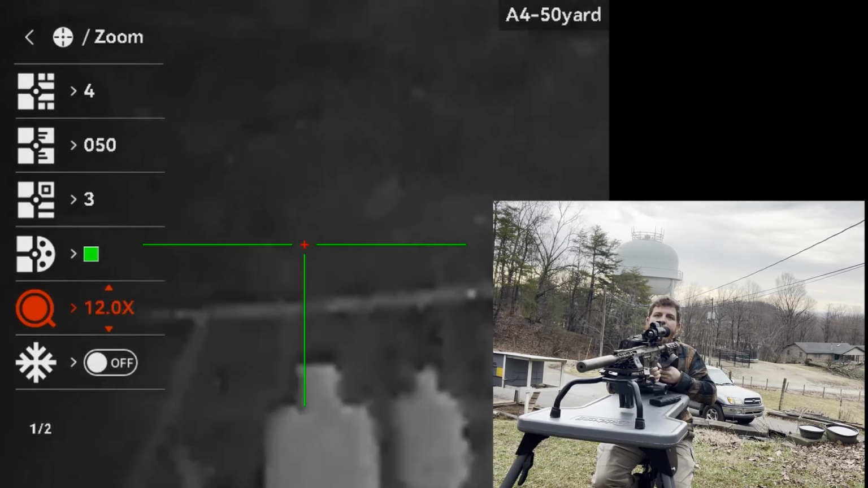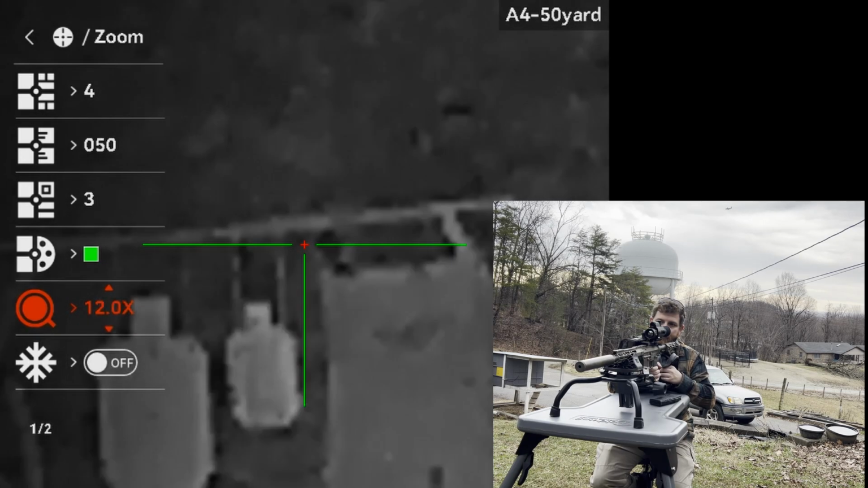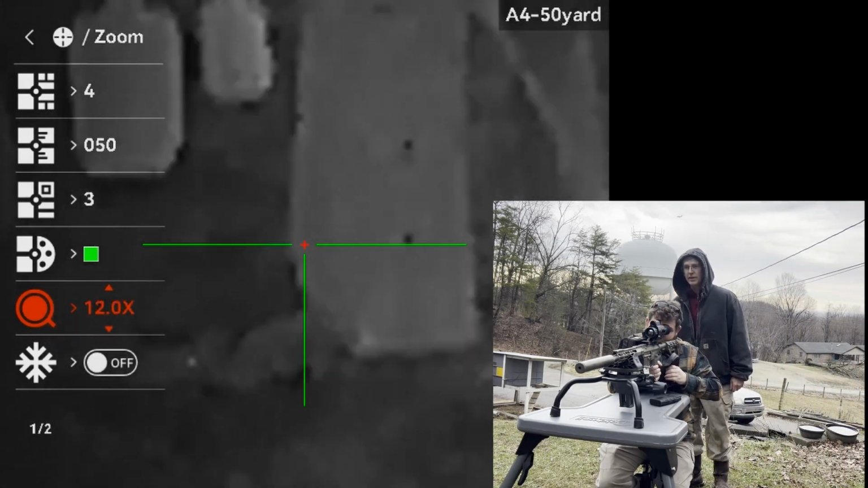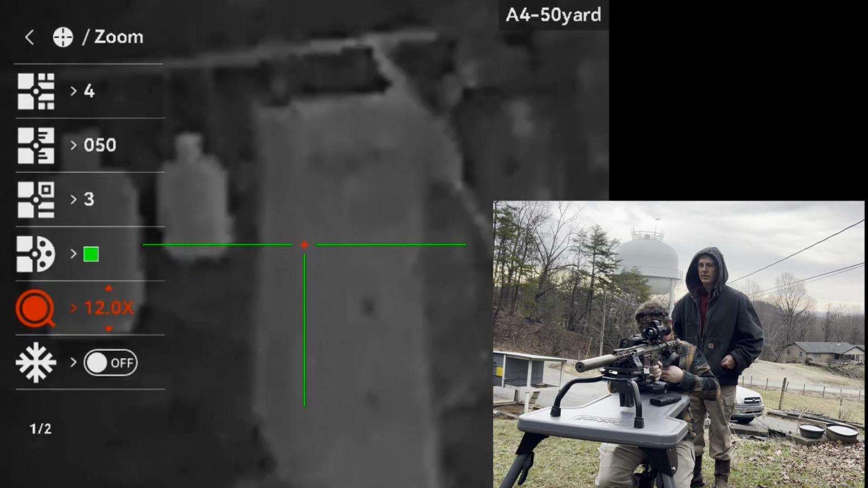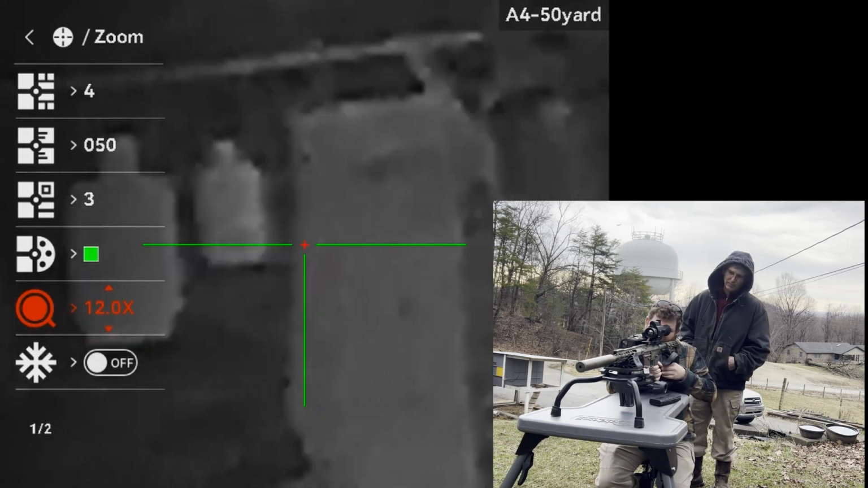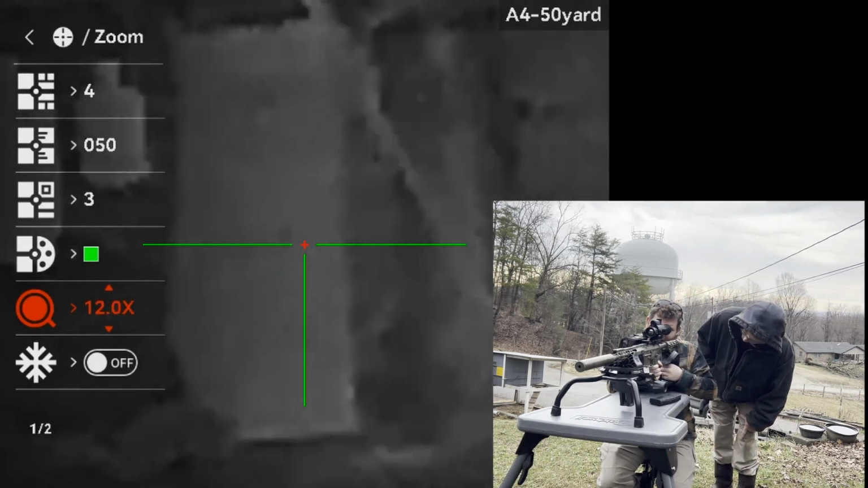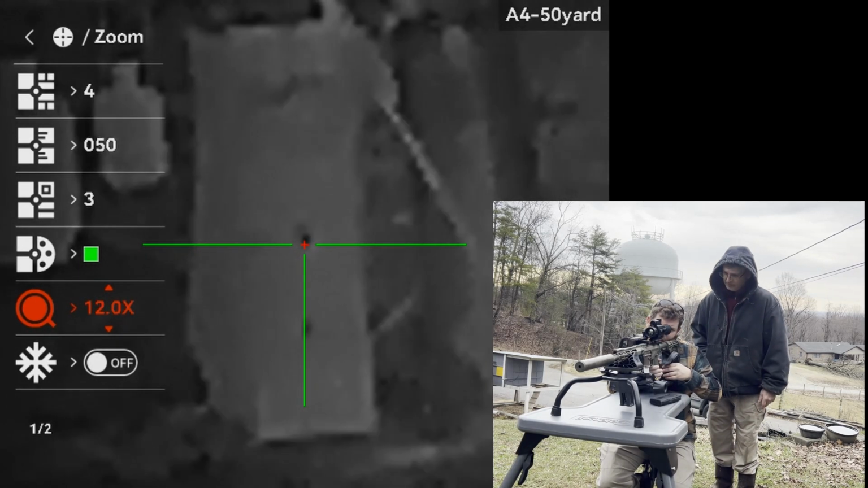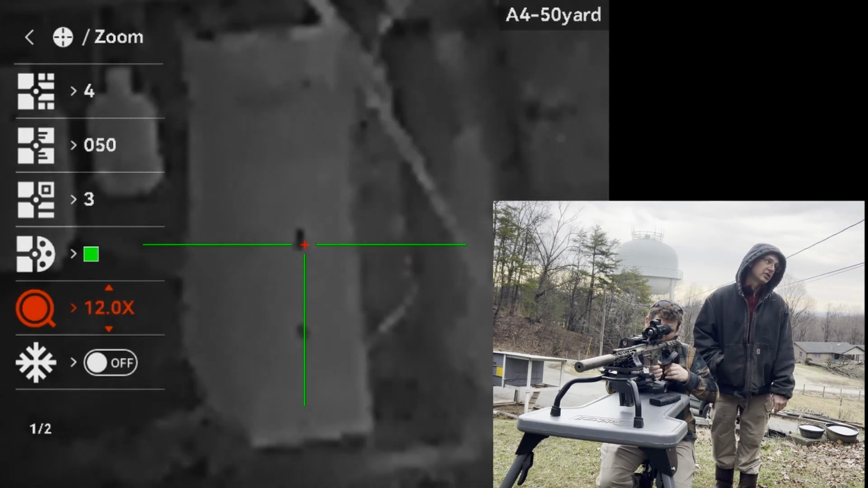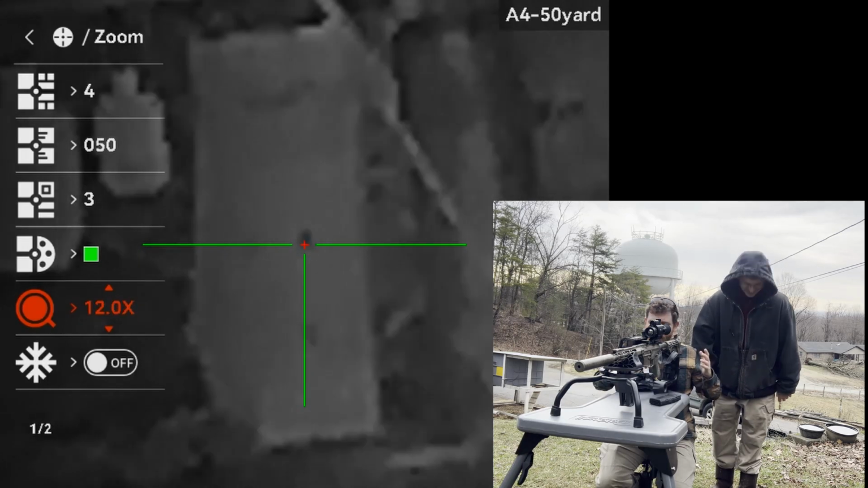I think I'm sinking in the mud faster than I'm able to turn this screw, so I'm having a hard time getting on target. Can you see it, Chris? Yeah. Okay. Come on, baby. I had this set up. I was using a piece of denim. I'm so dumb. I didn't realize that it's got a back adjustment too. There we go. So with the denim we're pretty well on this.